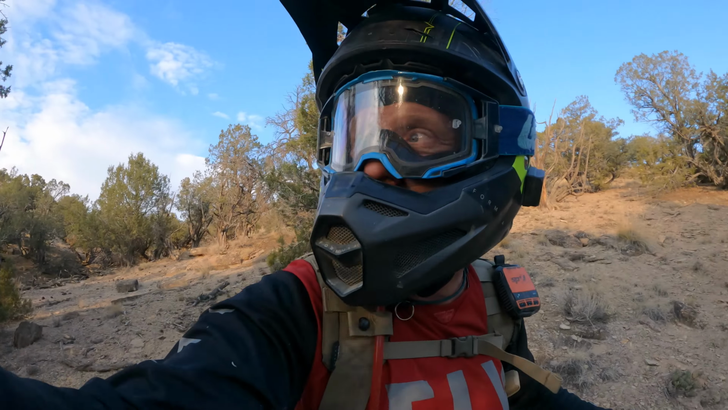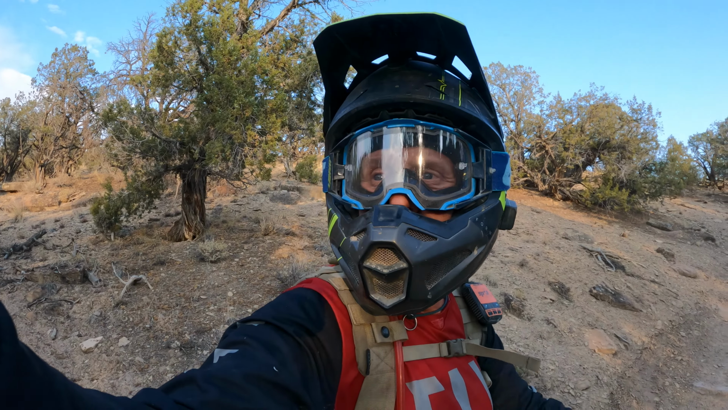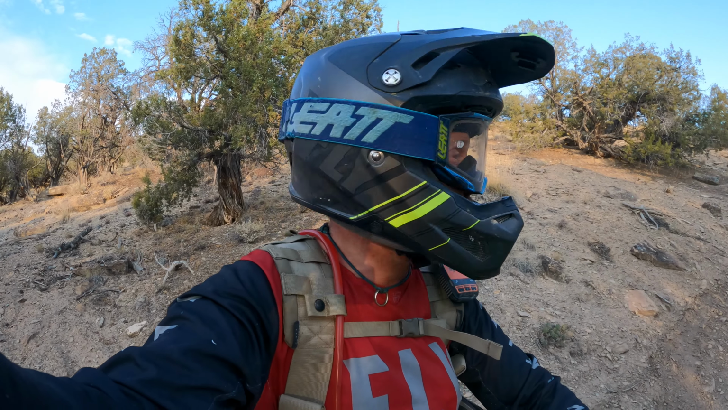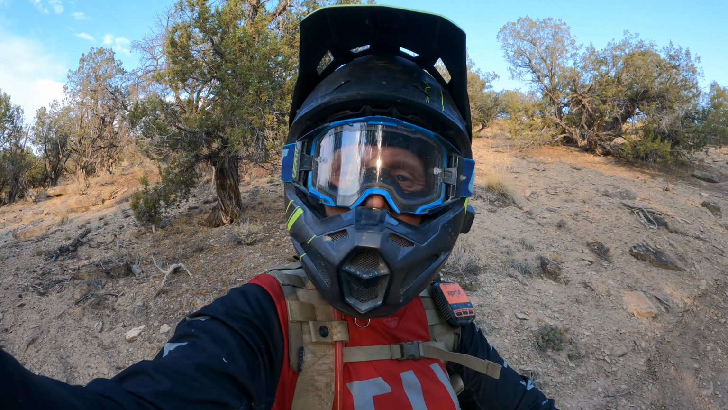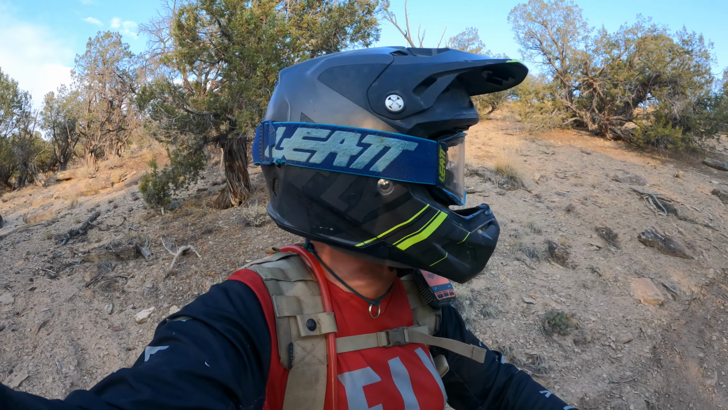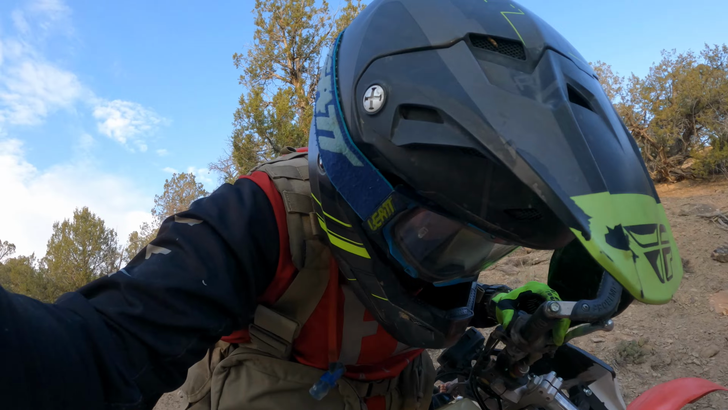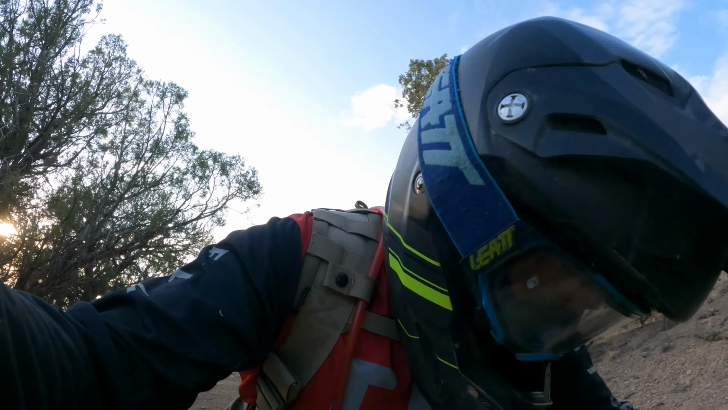Oh my gosh, this bike is so much fun to ride. It is an absolute handful, but I'm definitely getting a workout, which is awesome. Oh yeah, XR650s, baby, XR650s. I don't think there are any leaks. I think we're good.